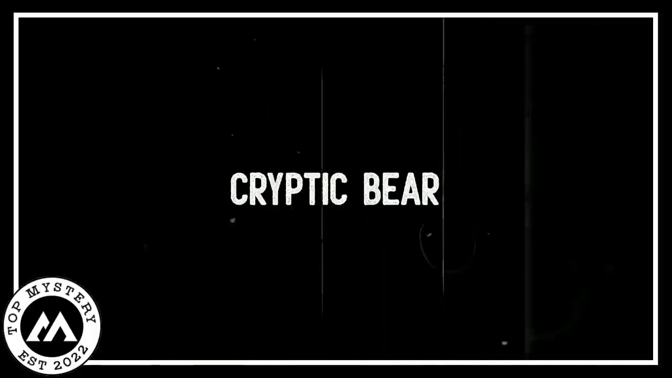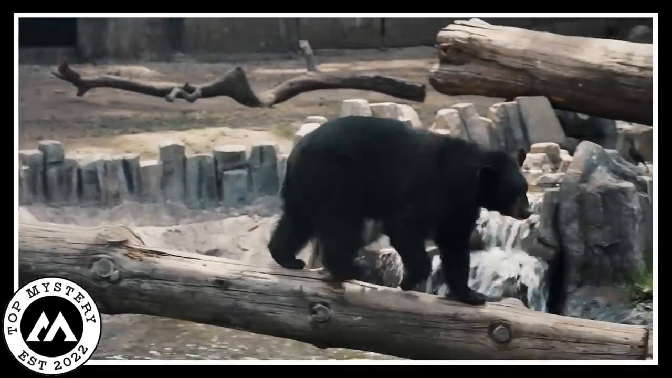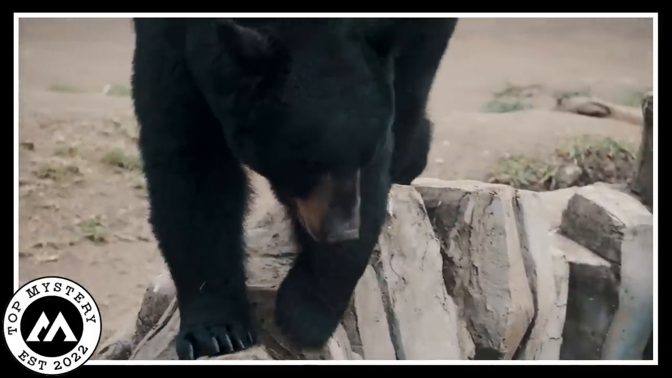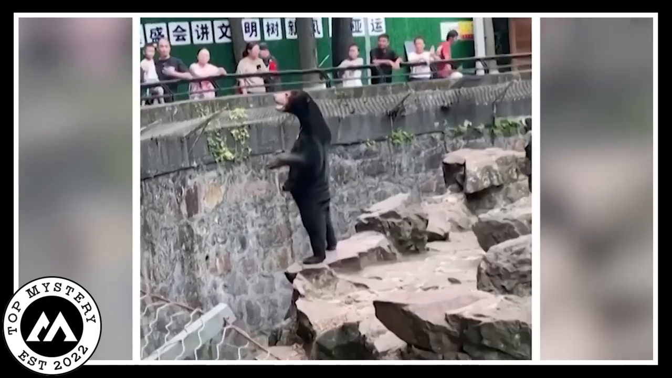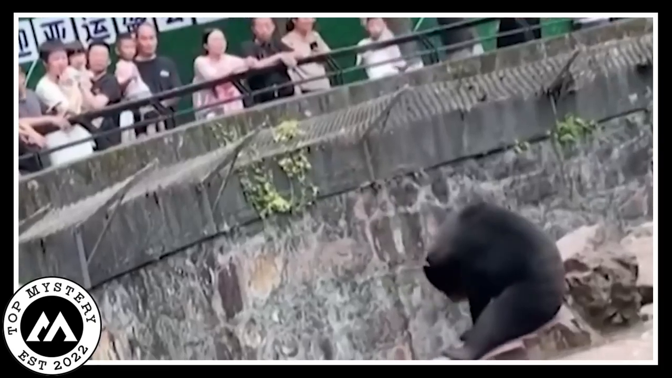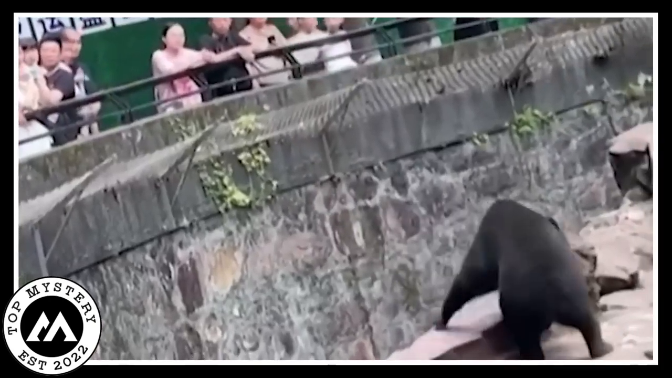What is that? Cryptic bear? In a zoo in China, something extraordinary happened that left everyone astonished. Imagine a bear, big and brown, usually seen on all fours, but this time, it stood up tall on its hind legs.